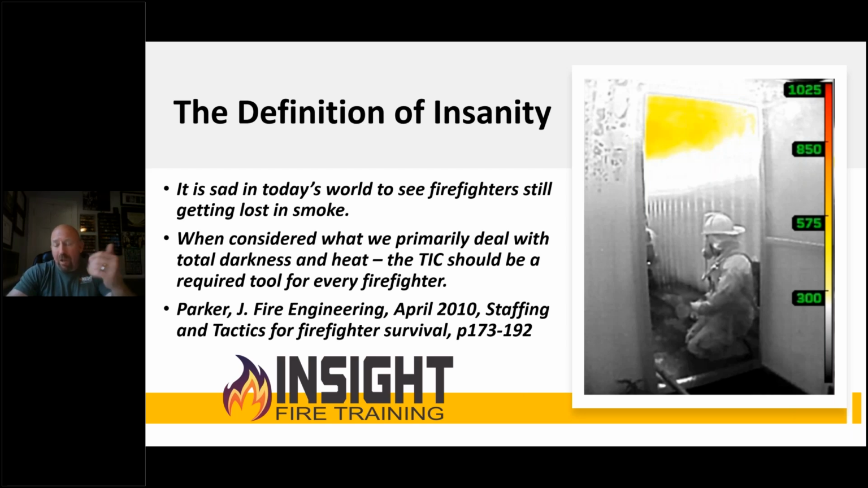Here's my problem. I'm tired of seeing firefighters lose. Firefighters should not die in residential buildings. I'm sorry, they shouldn't. They should win every single time.